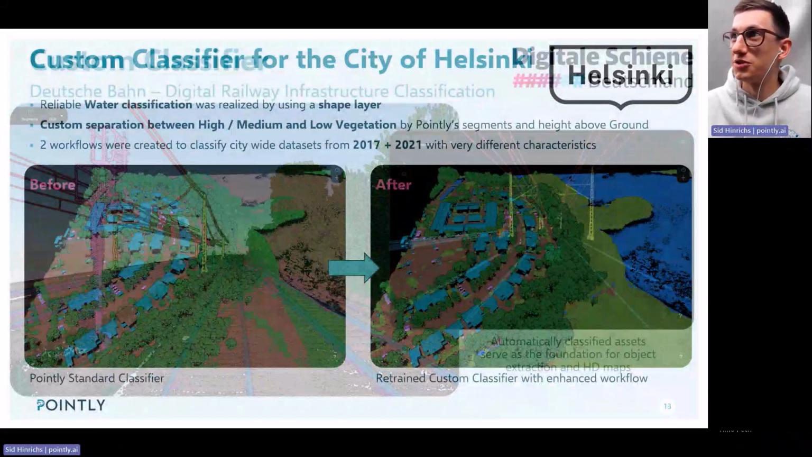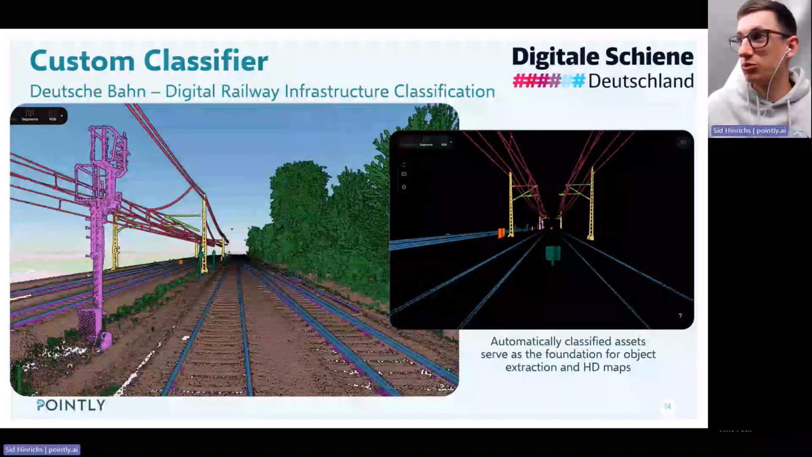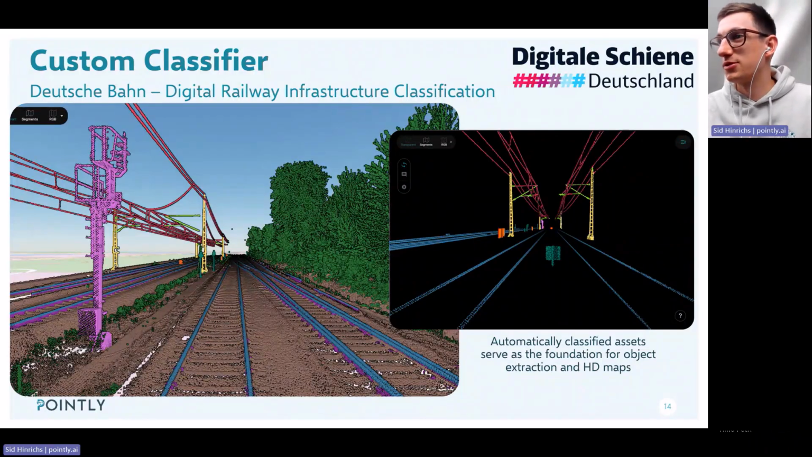And now I want to share a bit more about the project with Digital Rail Germany. Here we did 2 training iterations. It was a completely new use case. It was data which is not really comparable to a highway scan or a city scan, a very new environment. So we started with training data generation.